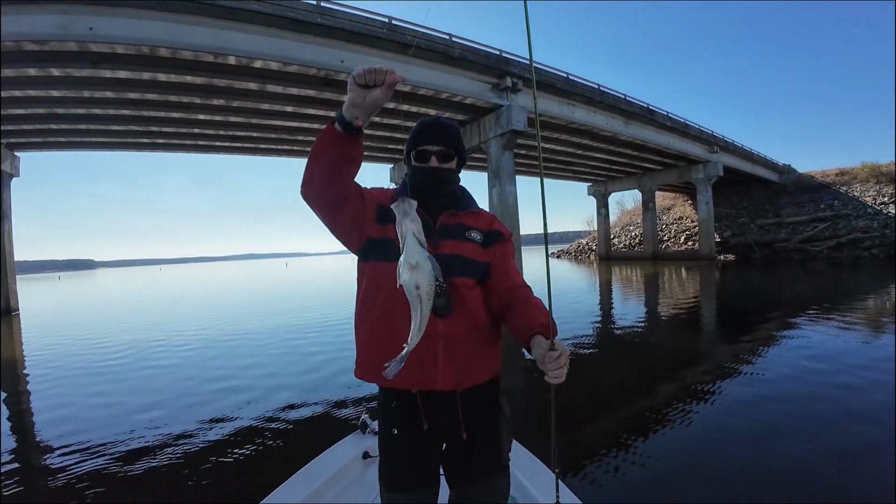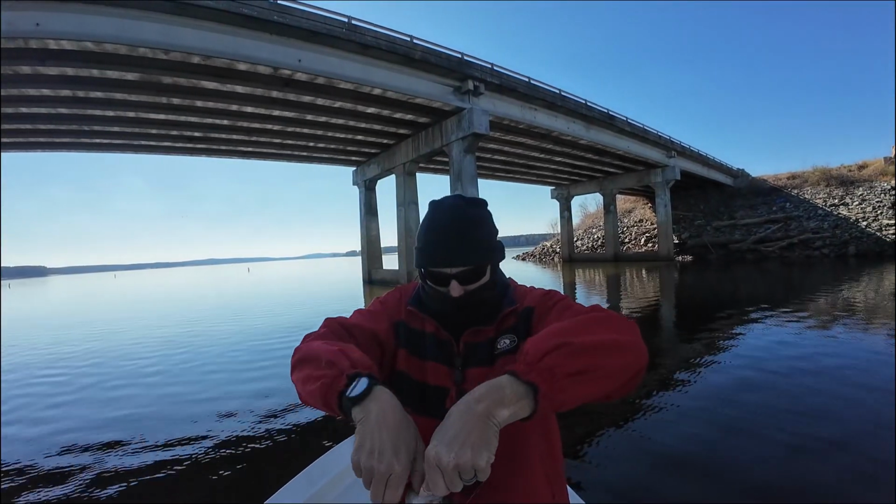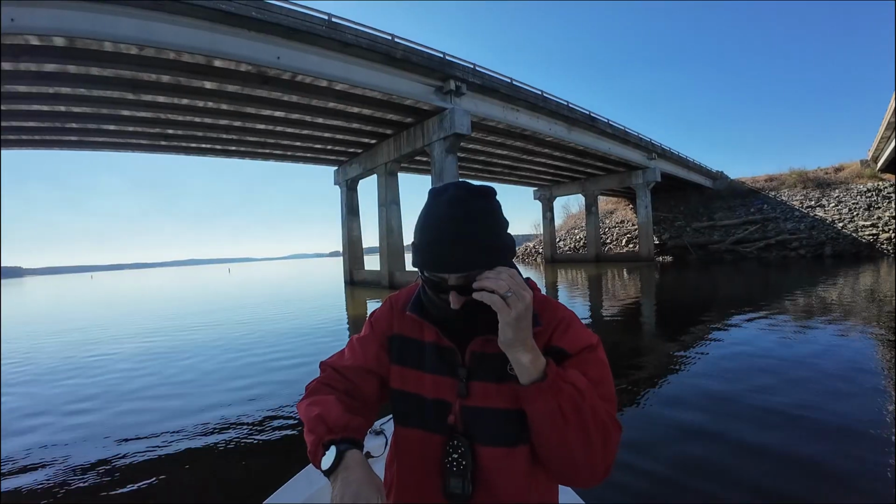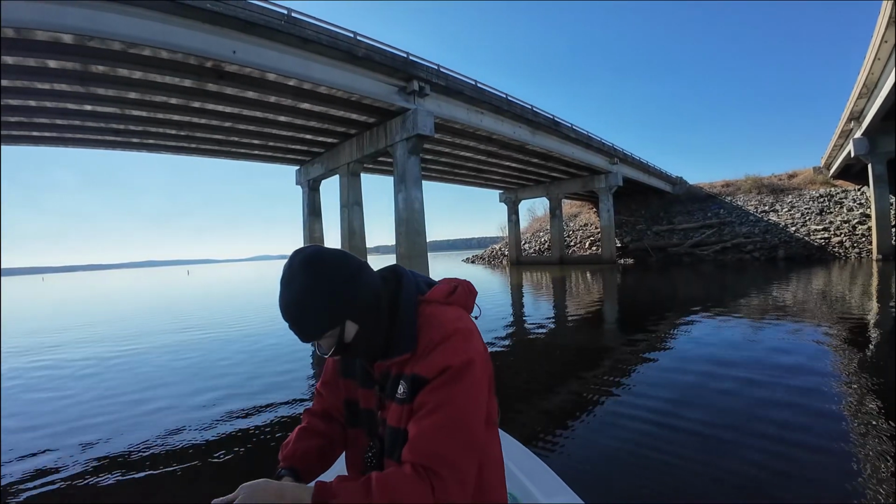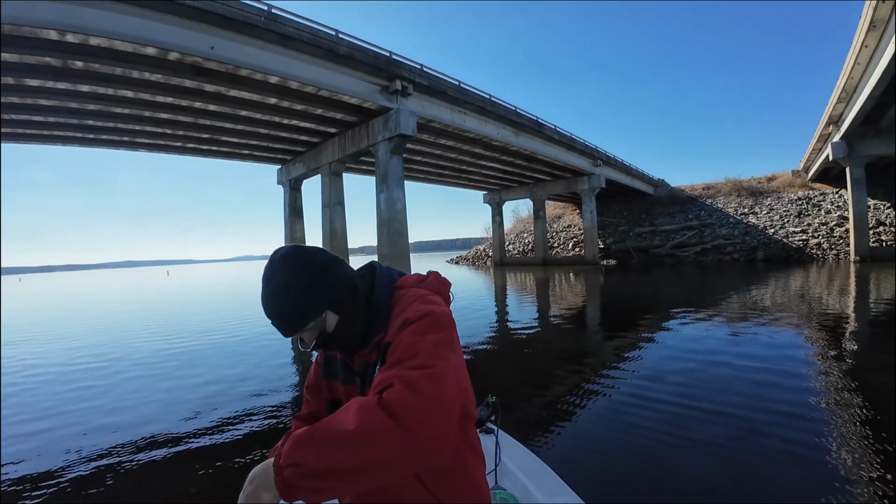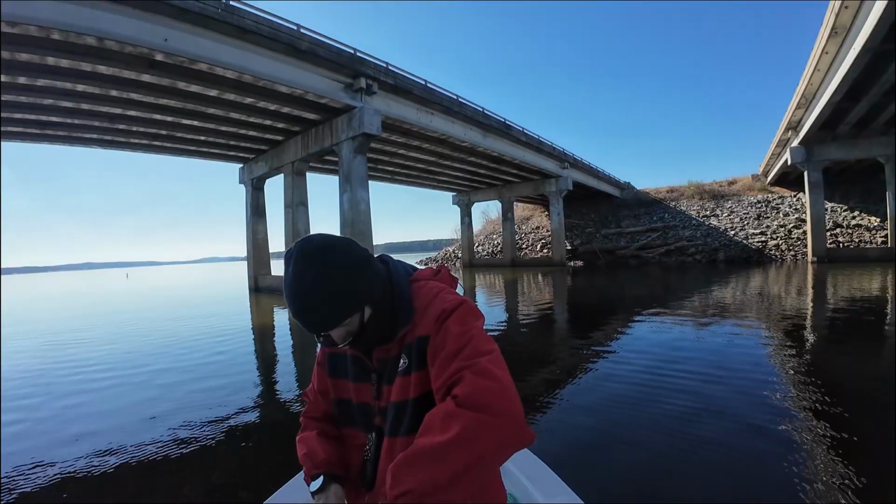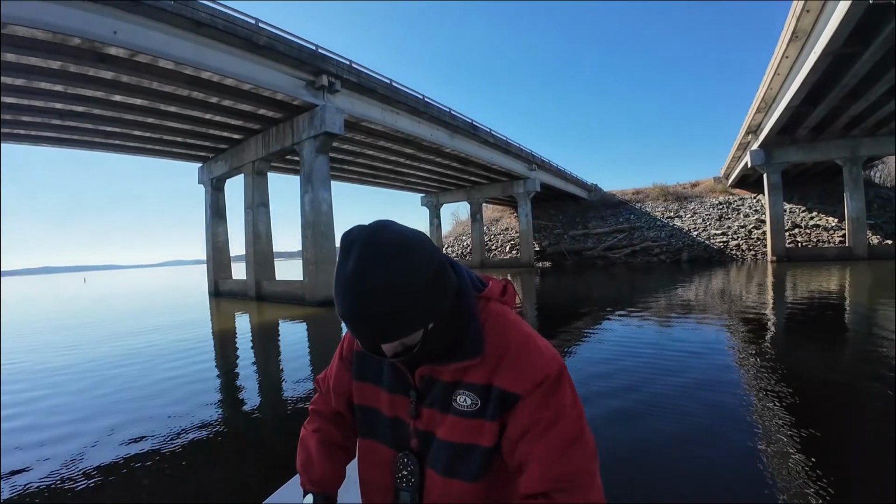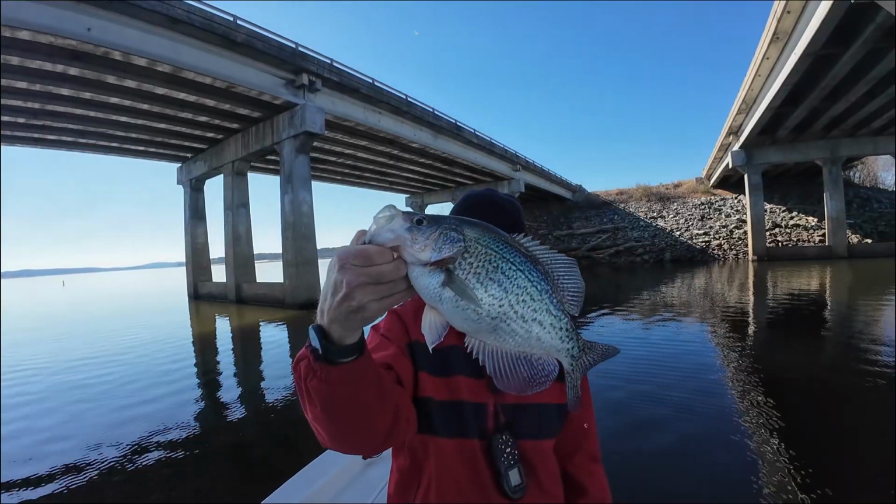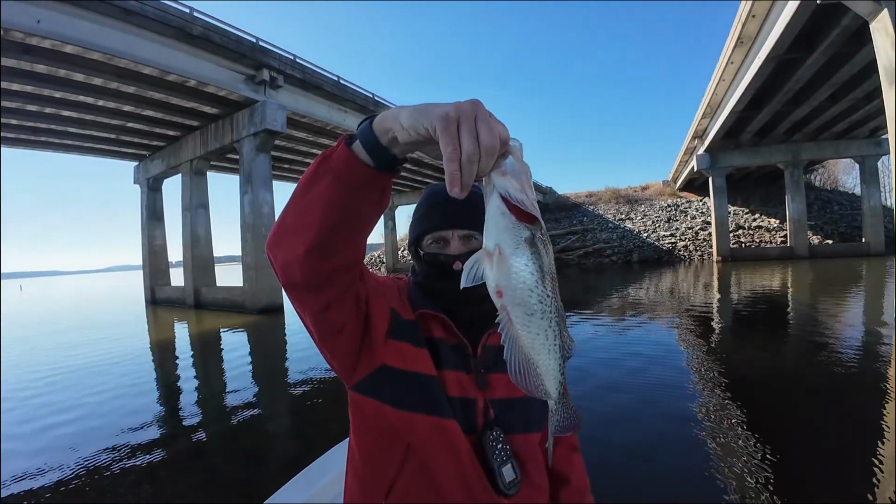Tinky winky, y'all. Good gracious. Look at that tank. Good gracious, y'all. Big one, big one. Look at that belly.